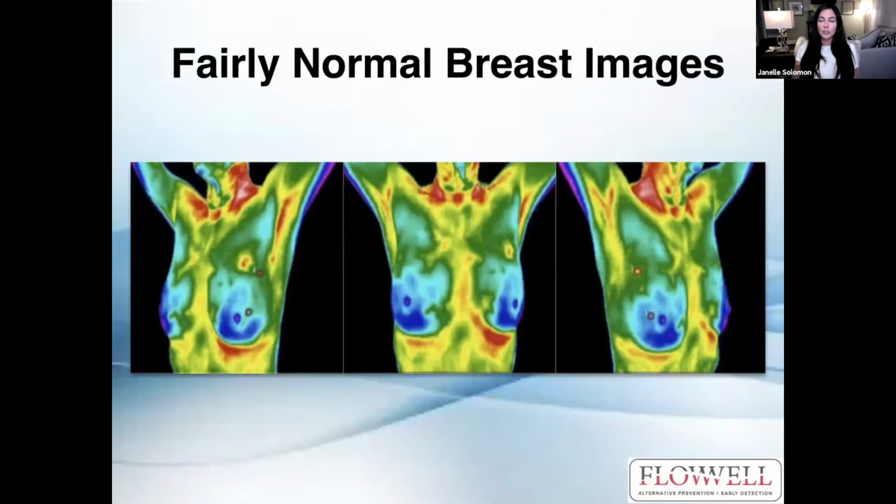And I'll go through a few case studies with you so that you can see what thermography looks like. So this is a fairly normal breast screening. The breasts are nice and blue, which means that they are cool. One of them is not hot, the other one cold, meaning we are looking for symmetry with thermography, in terms of temperatures being relatively similar in each area on either side of the breast.